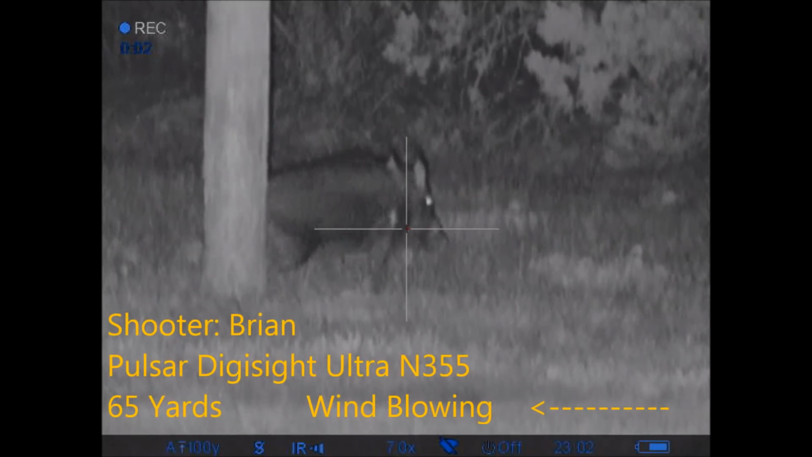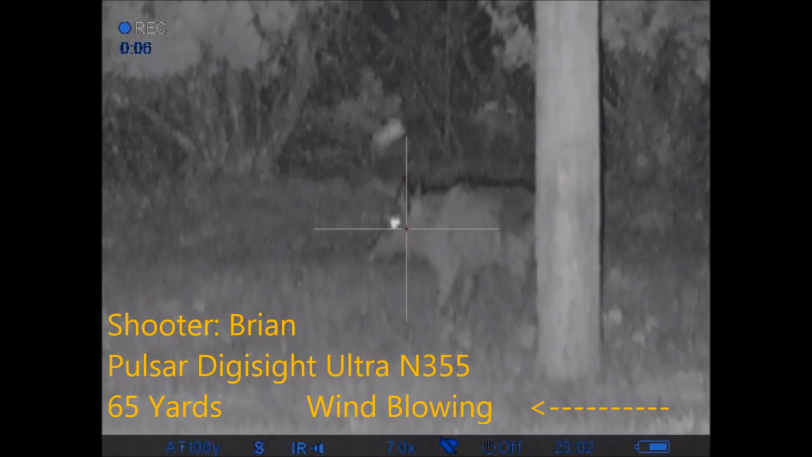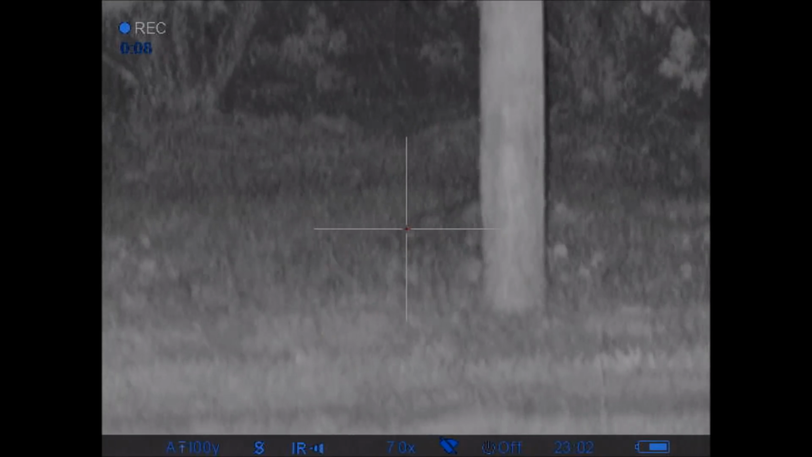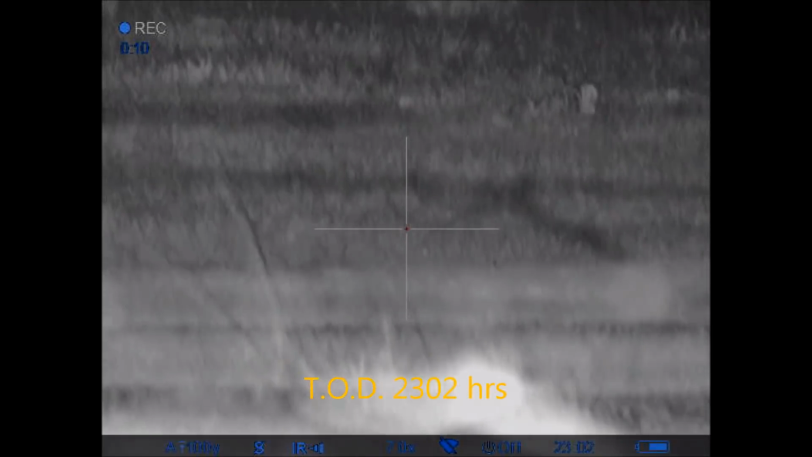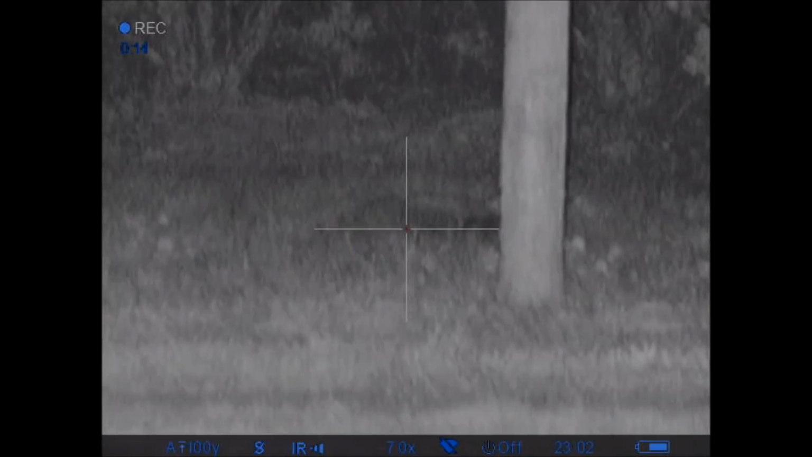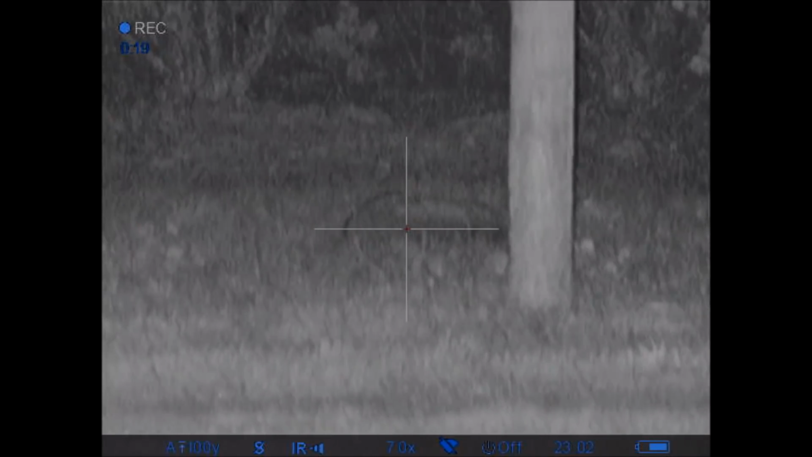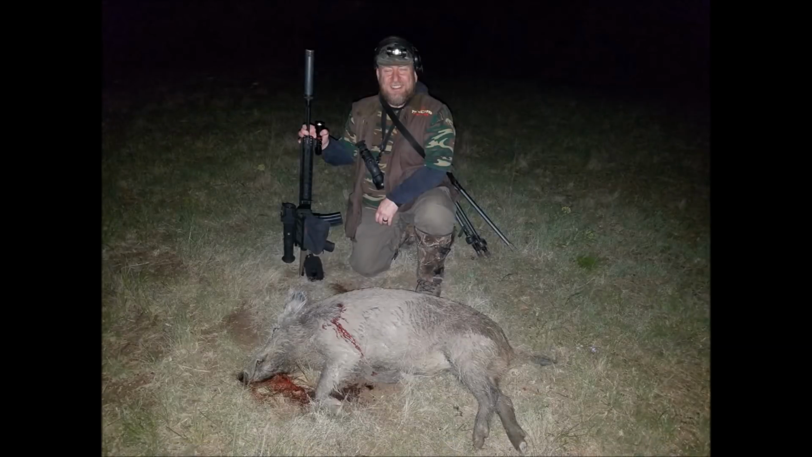Now here's the view from my rifle. I do the countdown. I shoot, and Ben doesn't shoot because he has a malfunction. He clears the malfunction here, and he was ready to go for the next hunt. The hog turned out to be a nice little boar covered in very fresh mud.